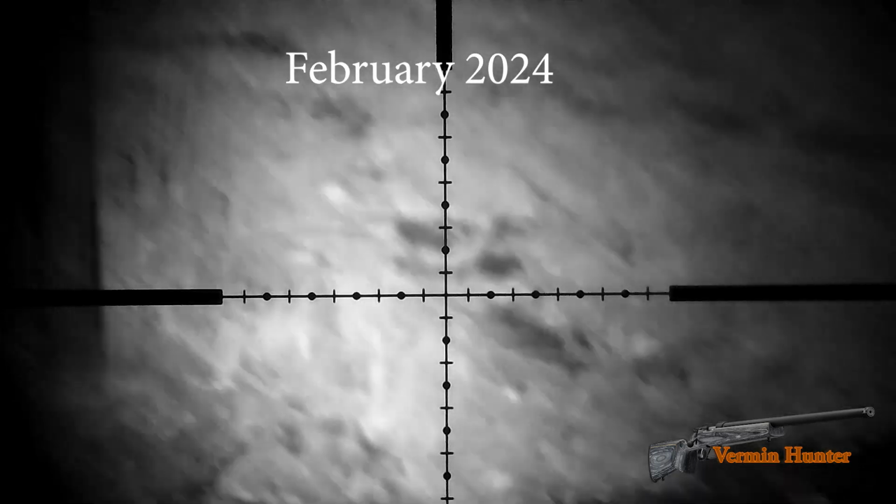It was filmed in February 2024. Again, a nice dry night, very cold night. Back up on the farm again, different part of the farm. This has got closer growth, a lot more foliage on this end.